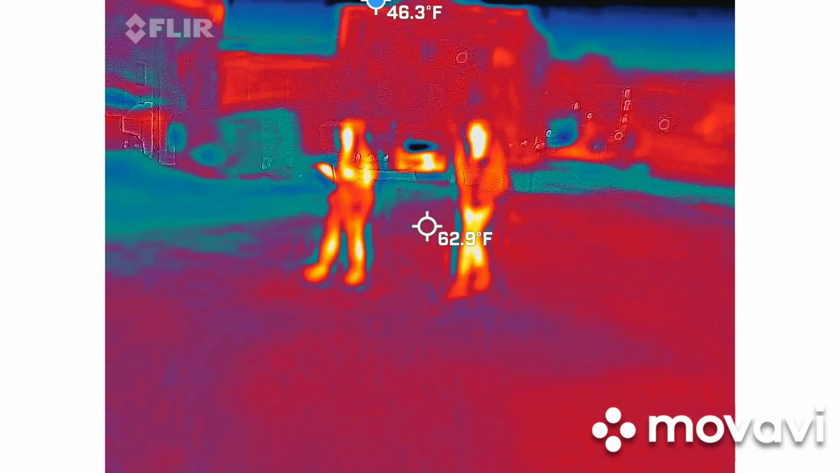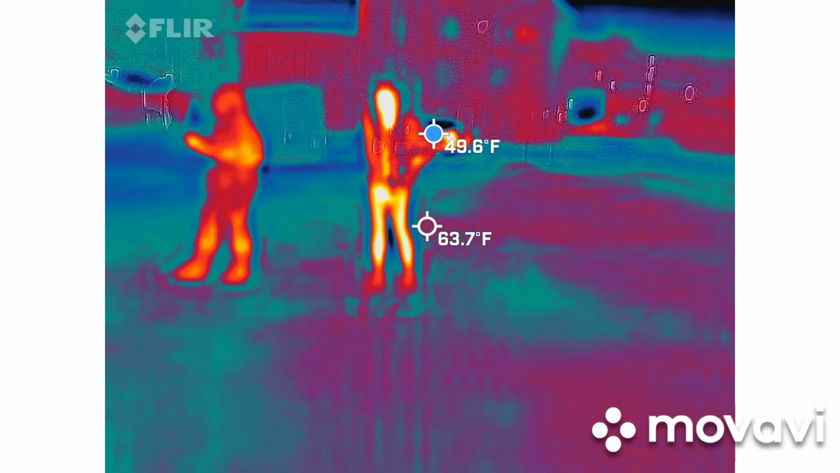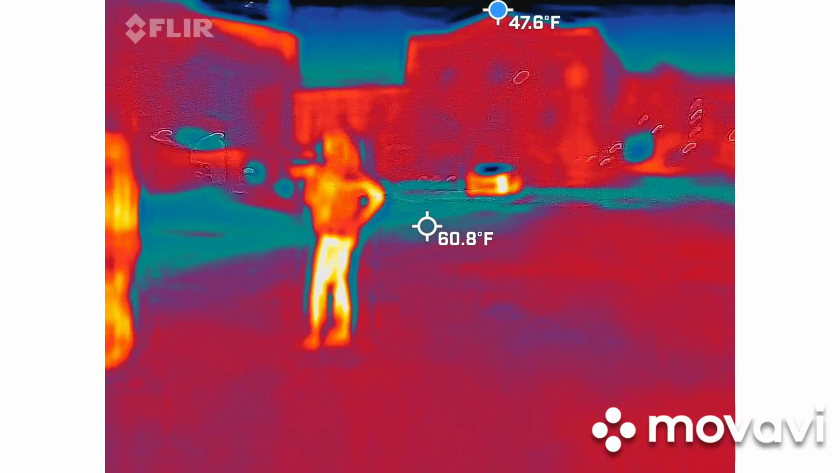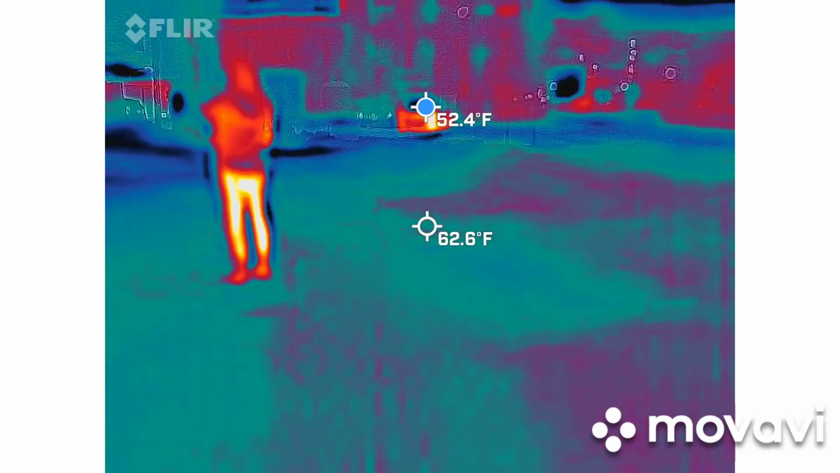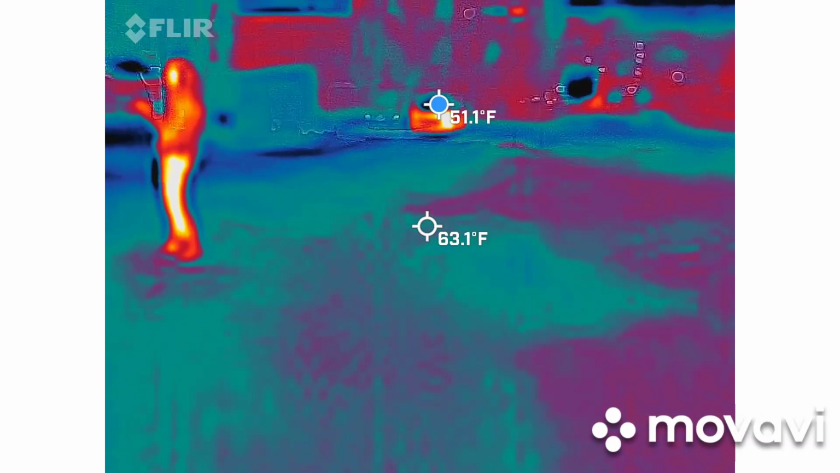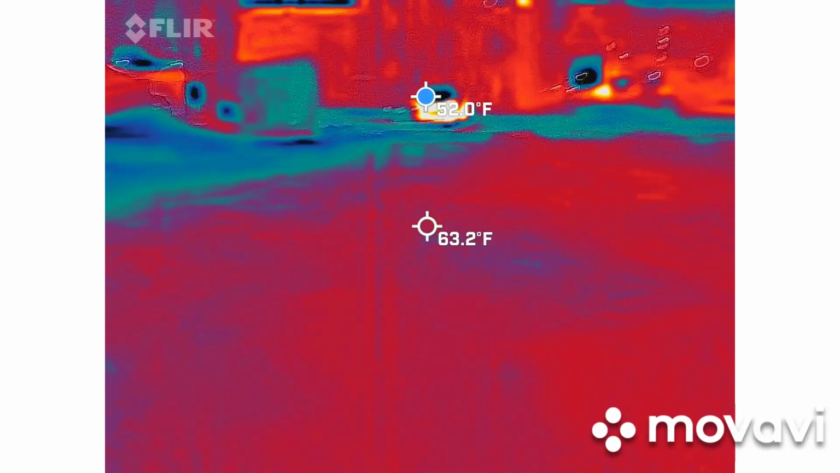I don't know if you noticed too, but whenever you have the sky in view, the blue dot automatically defaults there. Yeah, I have kind of noticed. I've been trying to keep it usually pointed down, off the horizon. My apologies. No, it's fine. I think that's a cold spot, the car window. Oh yeah, because the windshield's going to hold cold, obviously. That happens all the time.